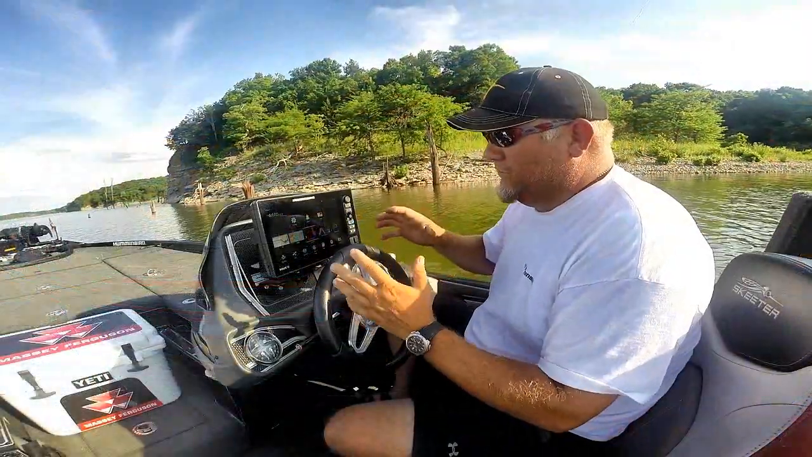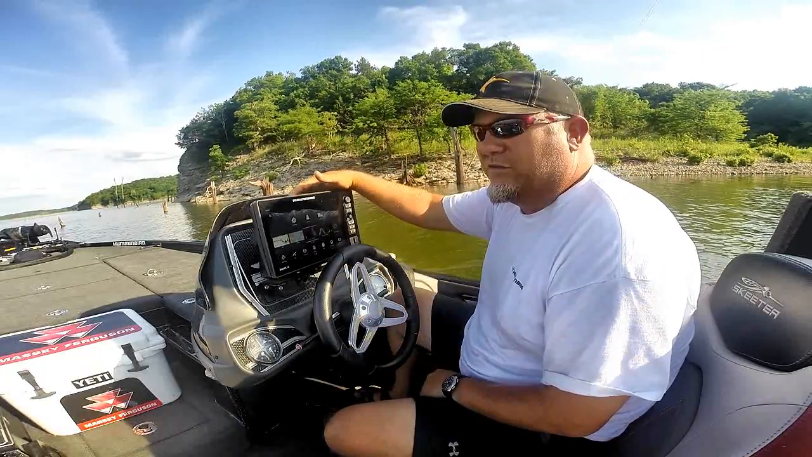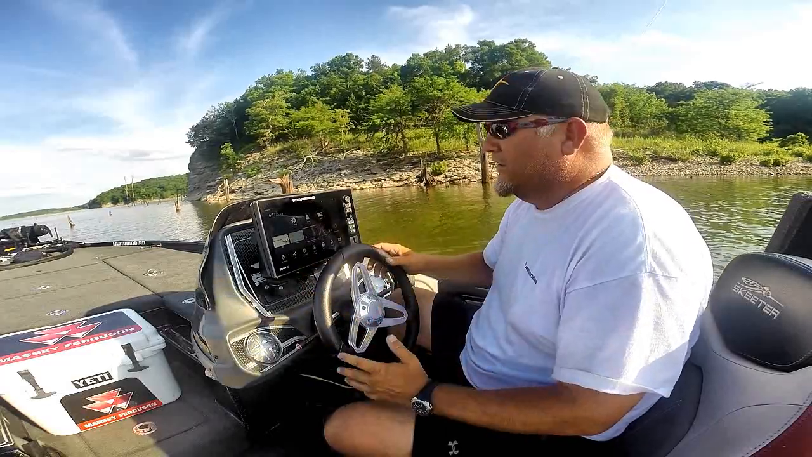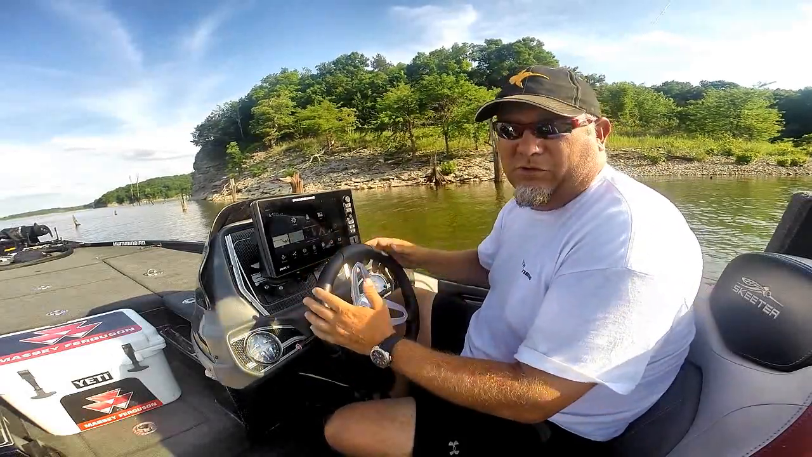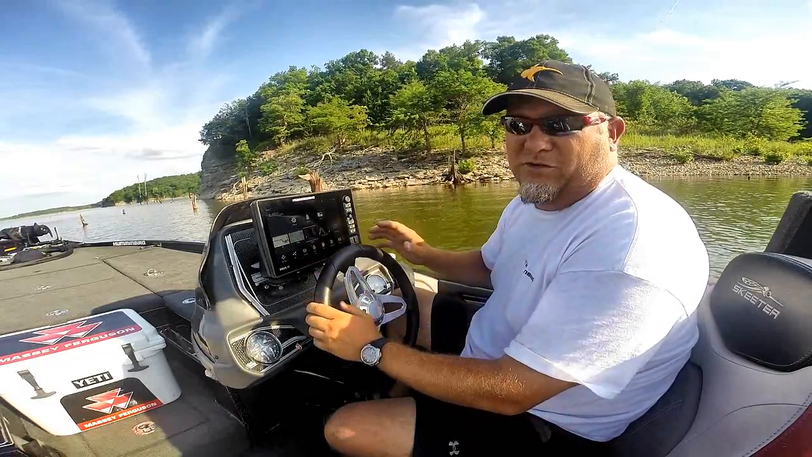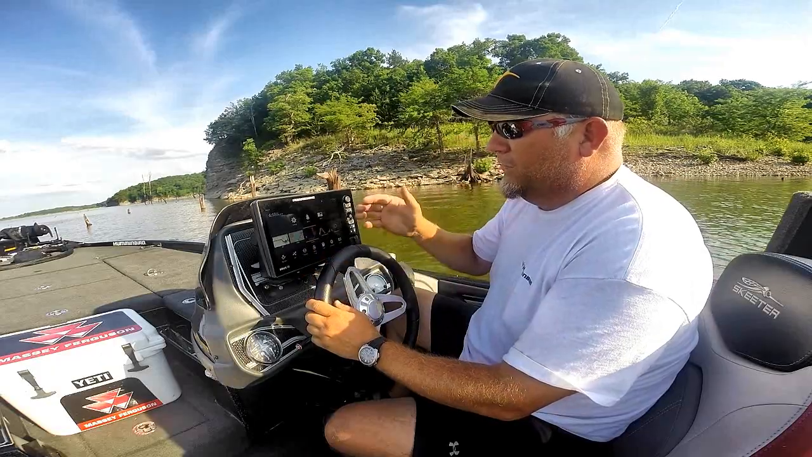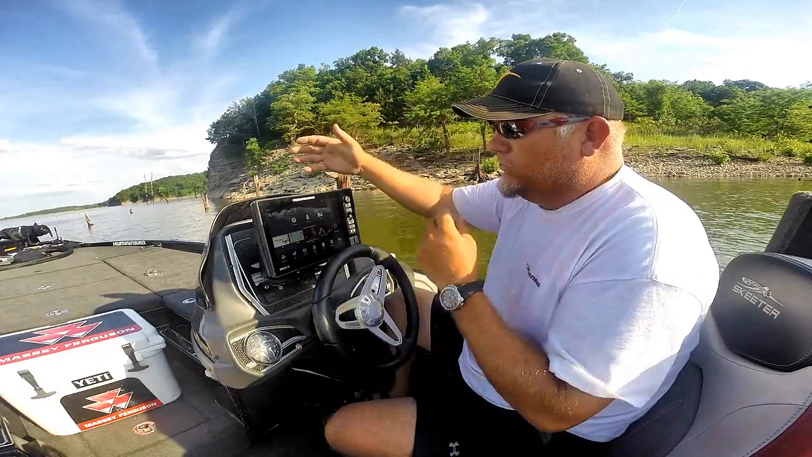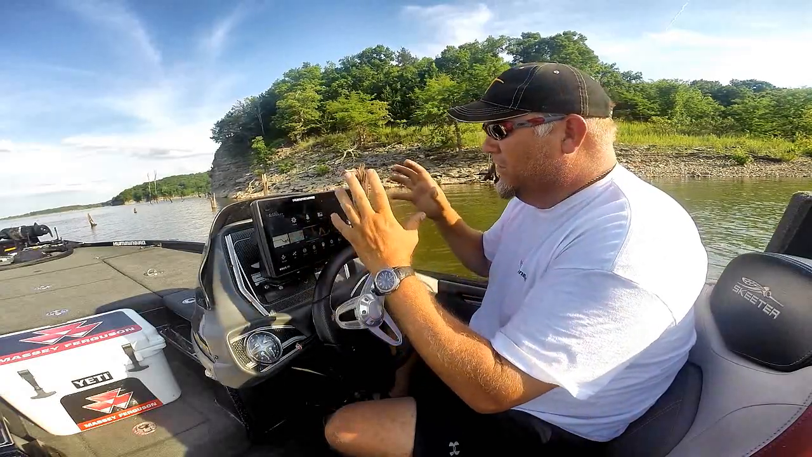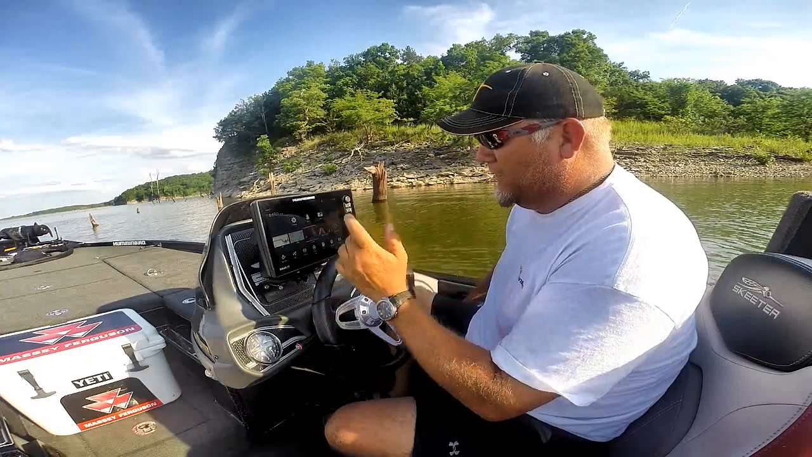Now that we've got the SOLIX installed here, we're out on the lake, and we're going to show you why the SOLIX series from Humminbird, and especially this new SOLIX 10, provides you total boat control. You can do just about everything you need to do with the Humminbird Minn Kota combination of the SOLIX unit and the Ultrex and the Minn Kota Talons to give you total boat control. We're going to show you the awesome imaging and everything, and we're going to get started here.